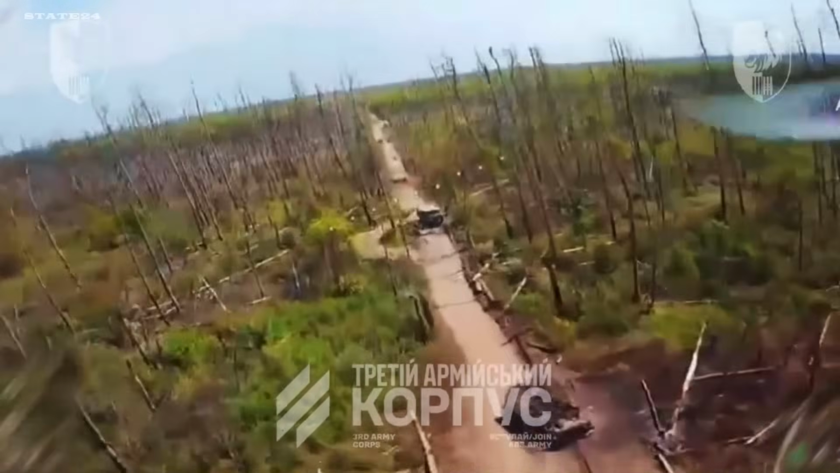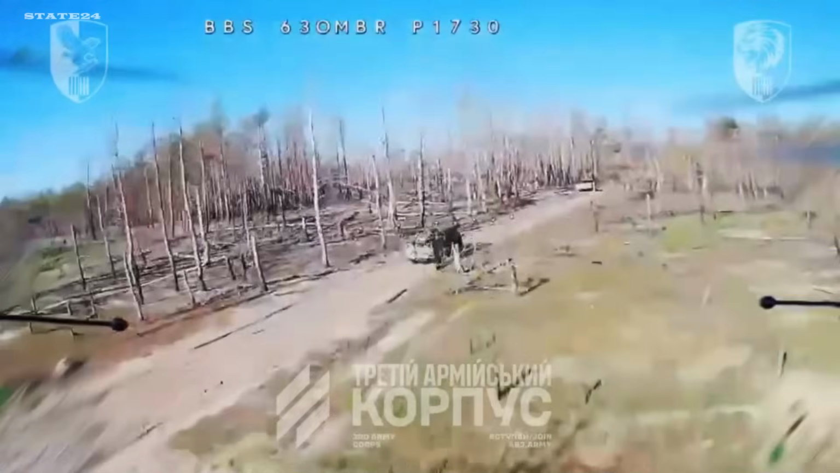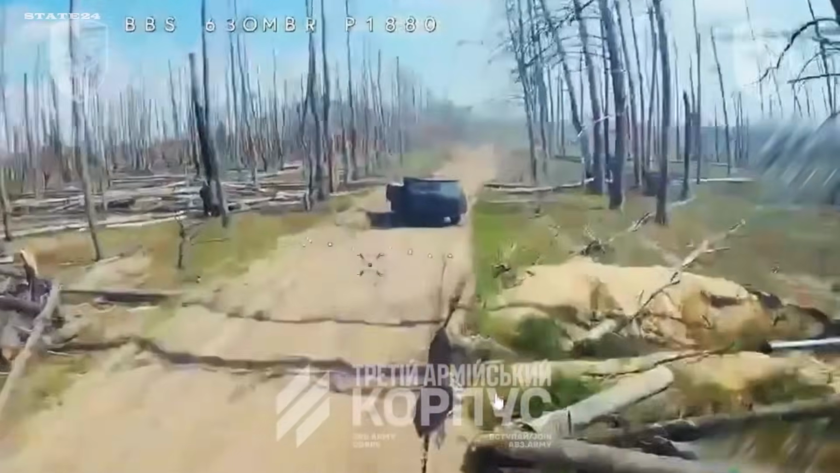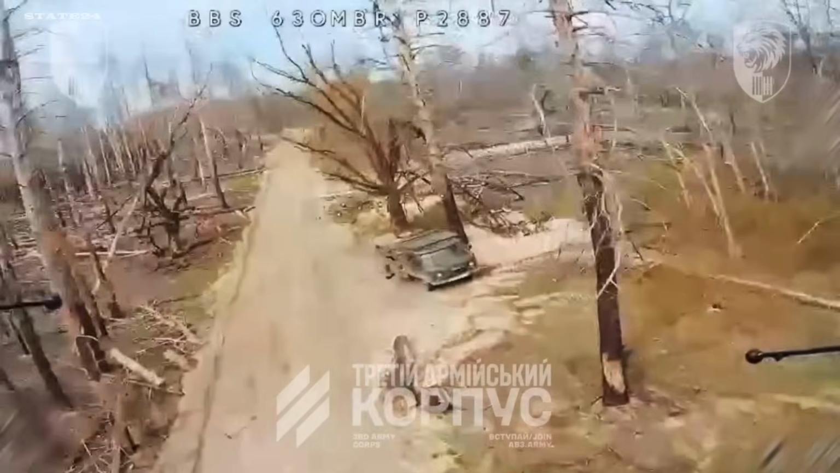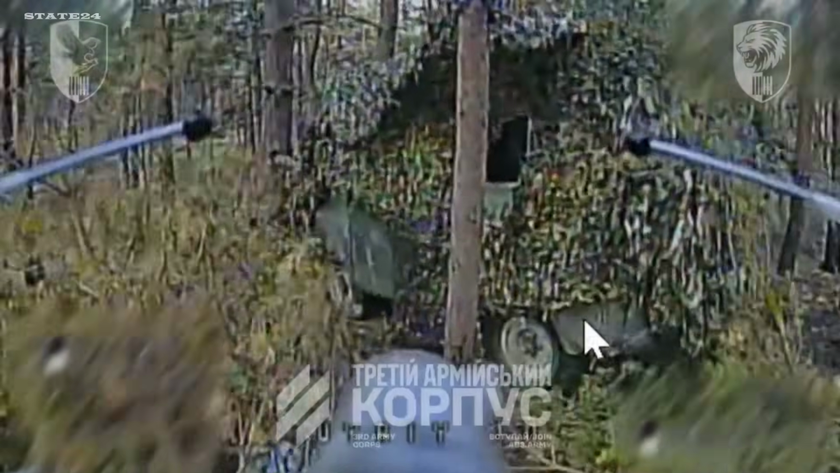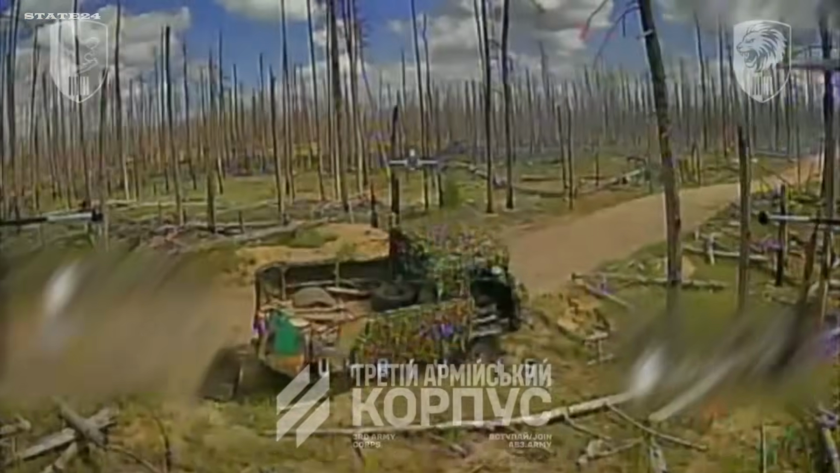A UAZ van moving toward the front line is one of the easiest targets a drone operator can find. No armor, no counter-drone systems, no electronic warfare. Just a vehicle on a road, moving in a straight line. The 63rd Mechanized Brigade operators on the Lyman direction don't miss targets like these. When frontline logistics depends on civilian vans and worn-out vehicles, how much of Russia's supply chain is actually reaching its destination?